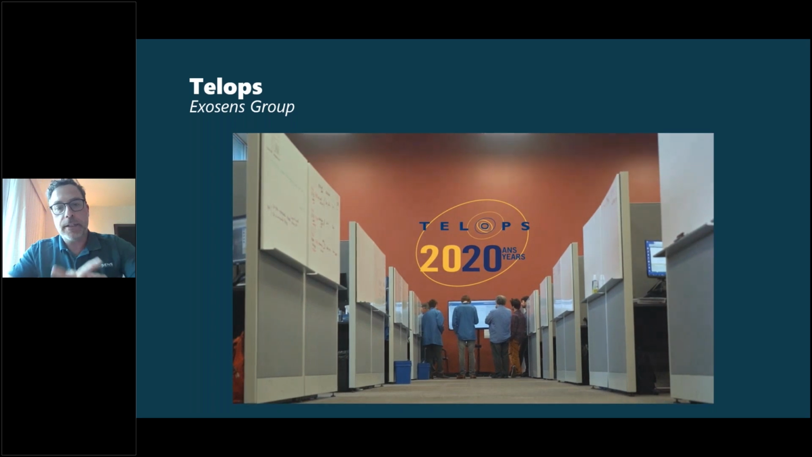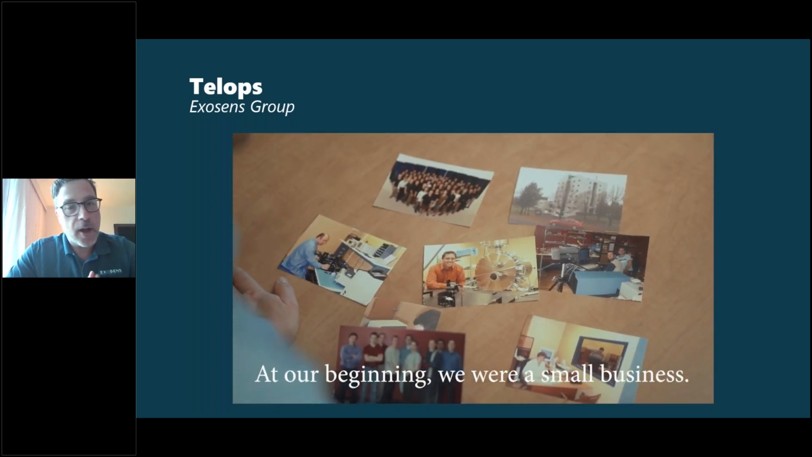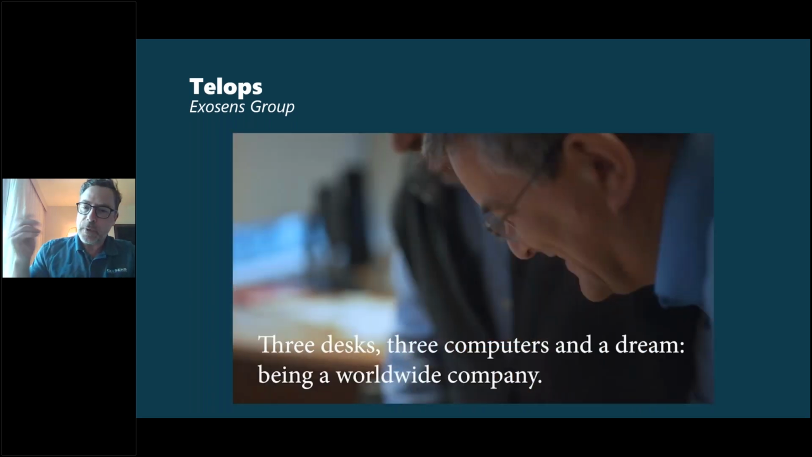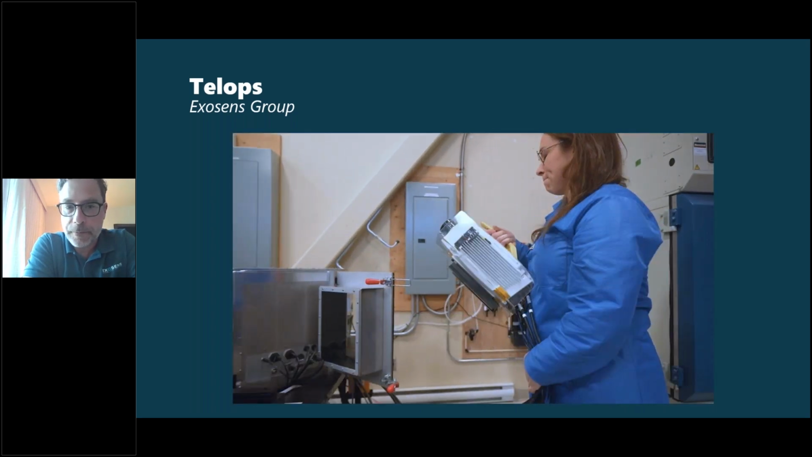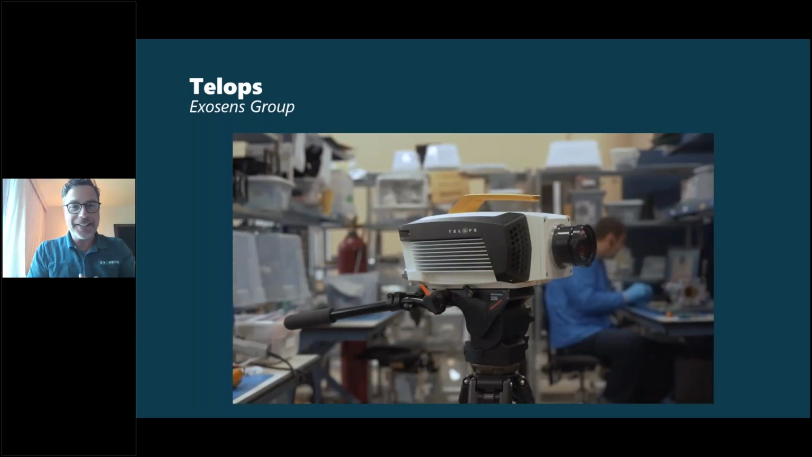After that, we moved into making our own infrared cameras, all kinds of infrared cameras. And quite recently, Telops was purchased by Photonis, now called Exosens Group. So we're part of a much larger family now, which is nice.